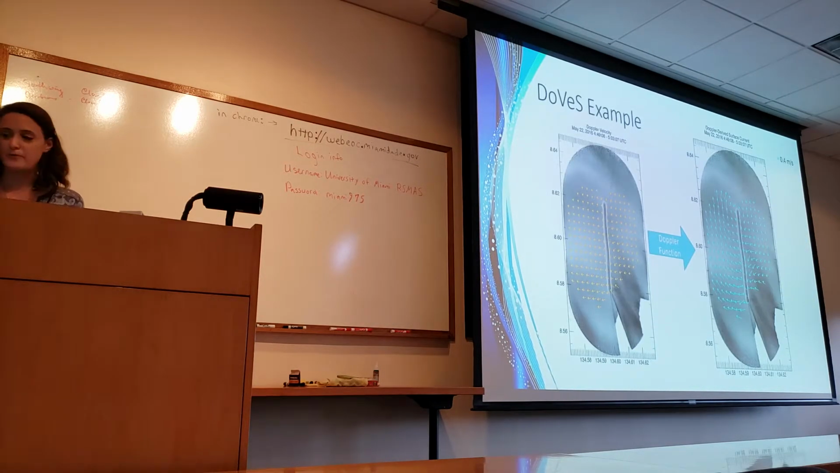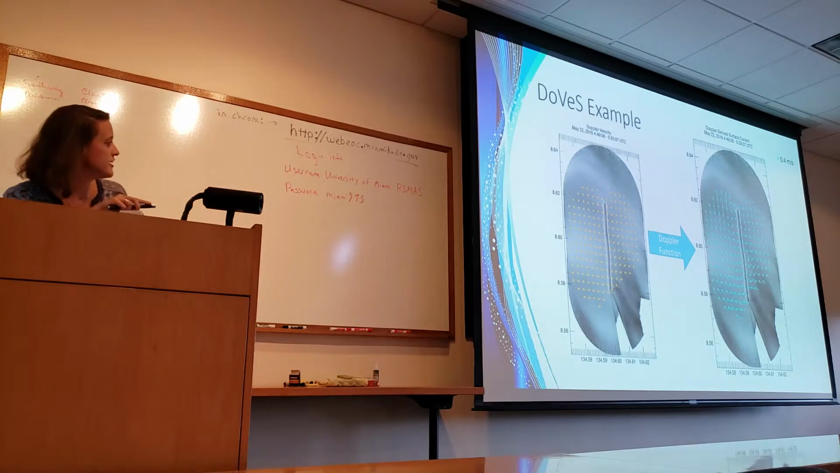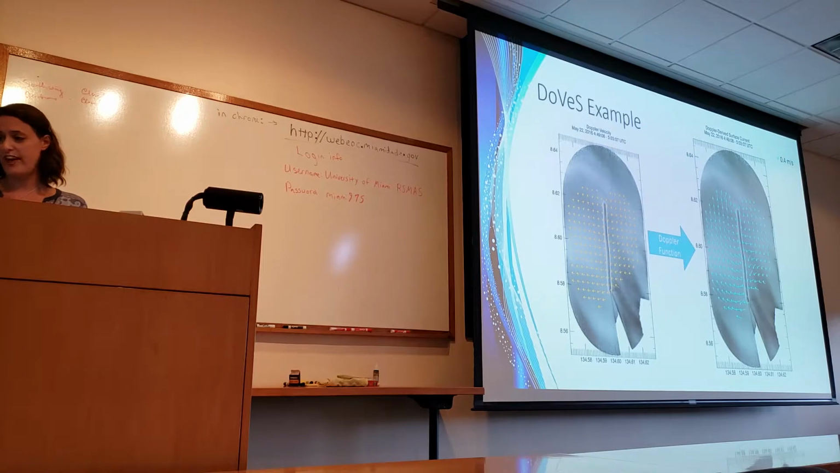So great, now we have the range dependence done. Now we can actually have some DOVES products. Here's an example of what one looks like. Here is the original Doppler velocity. We apply the DOVES function, and then we end up with this cool-looking wind-driven eddy.